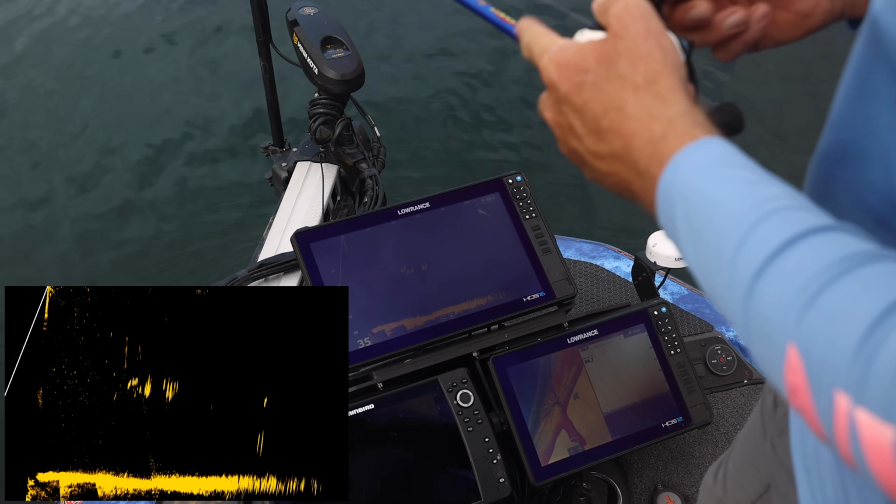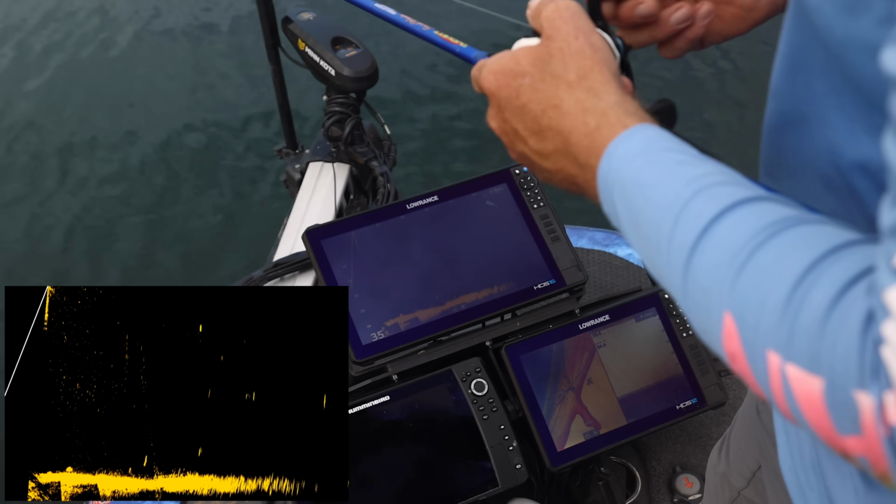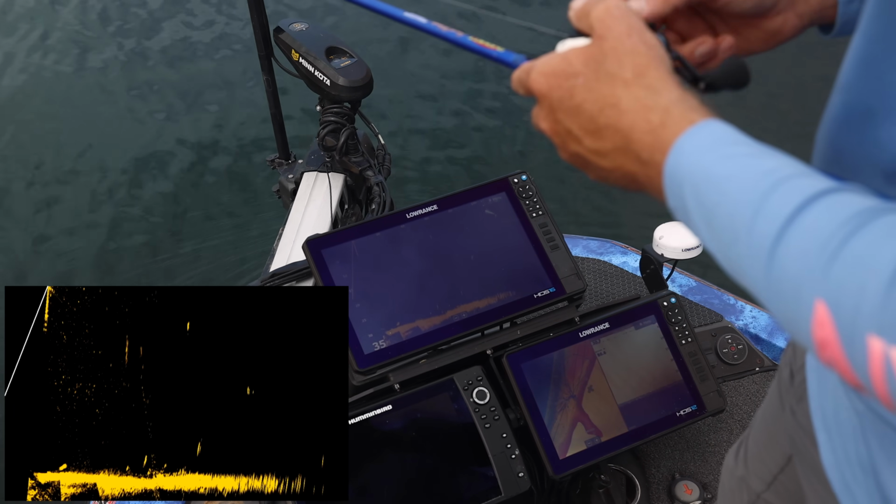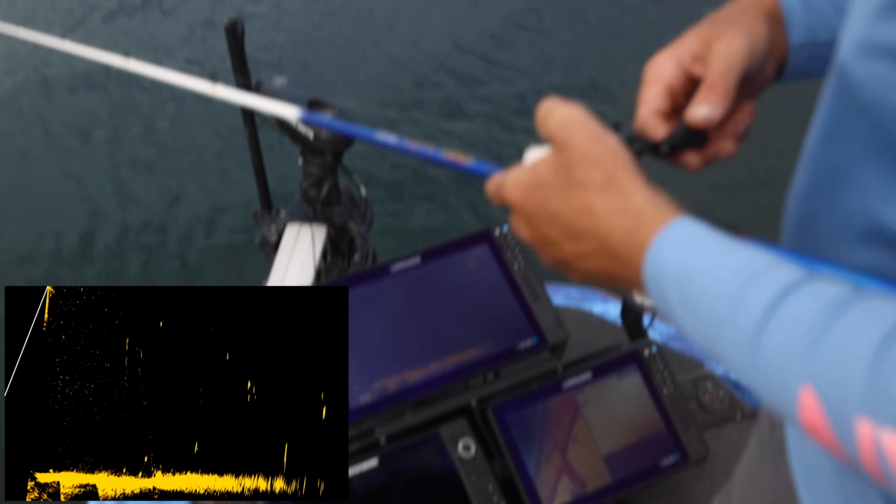And you've got to keep your foot on, of course, but there she is, 60 feet, so on and so forth. So that's a forward swim bait at a 120. See fish below it, all that stuff.